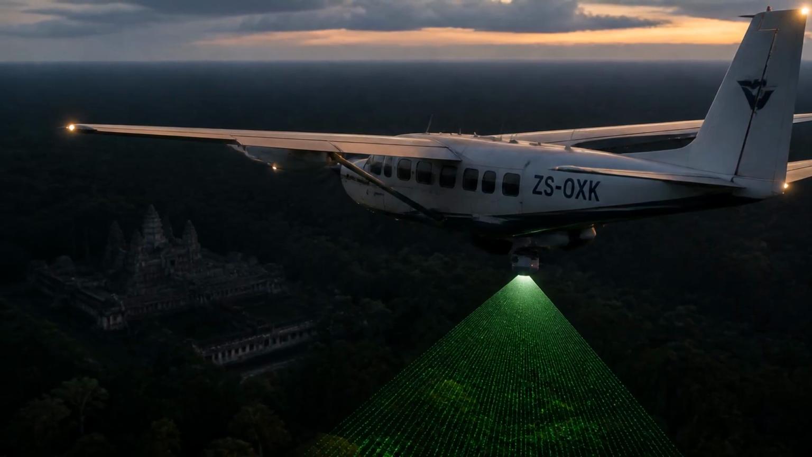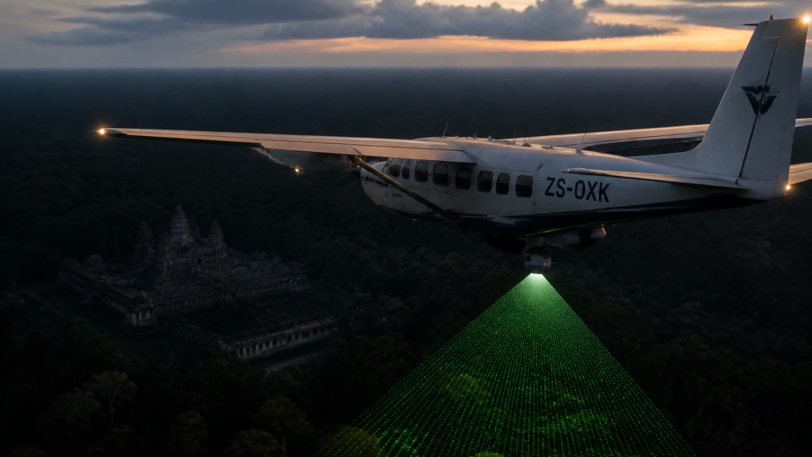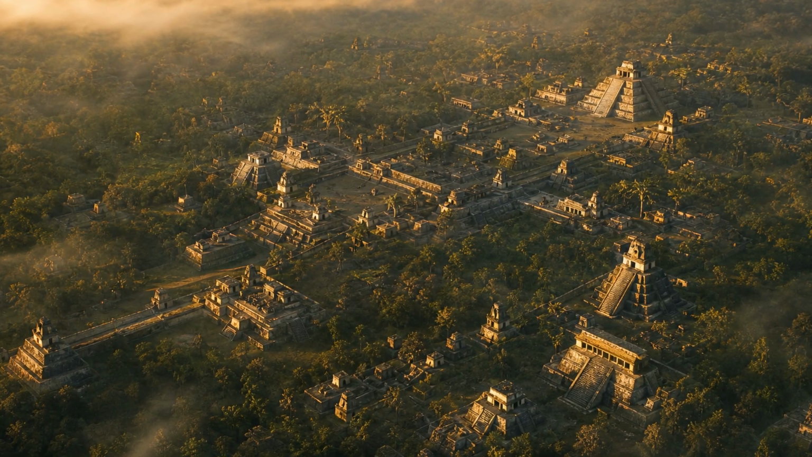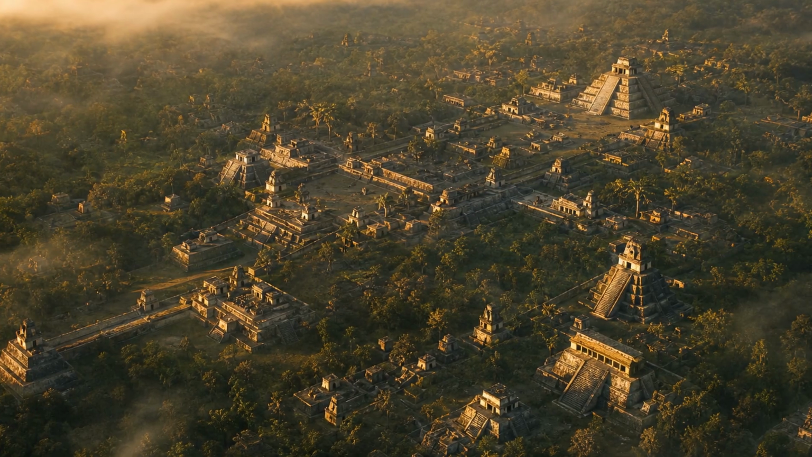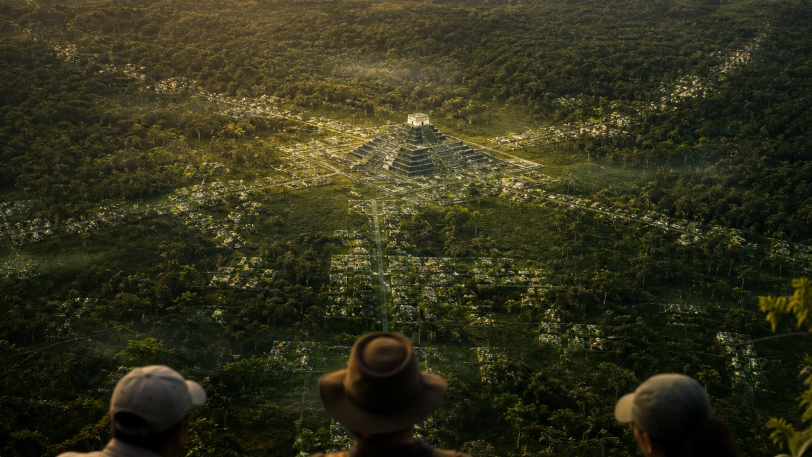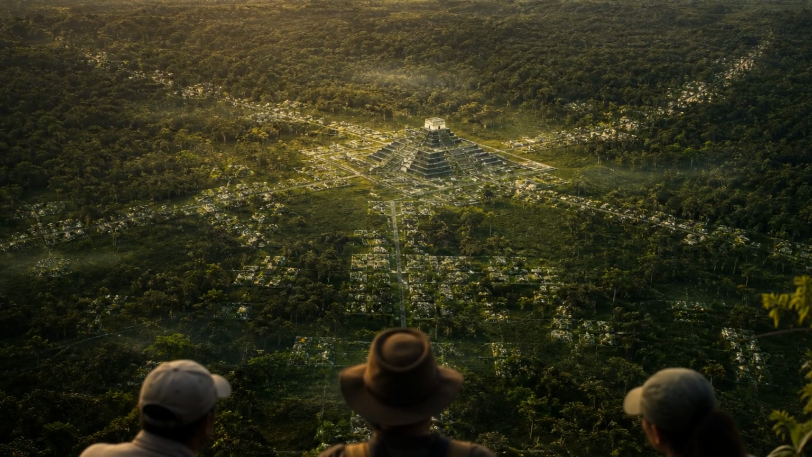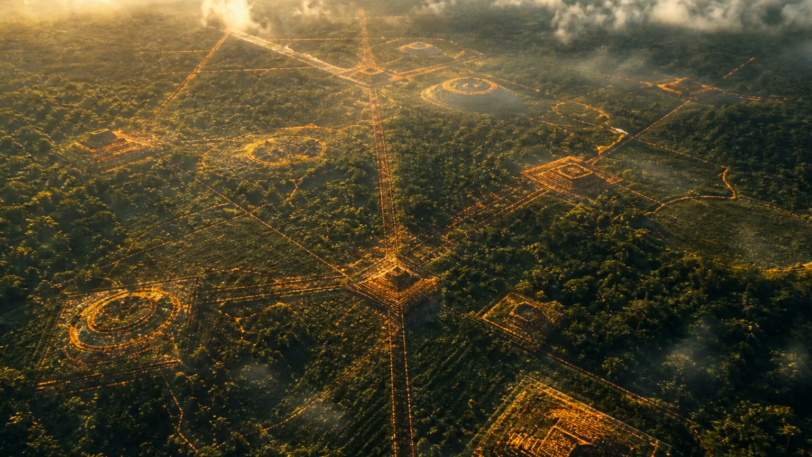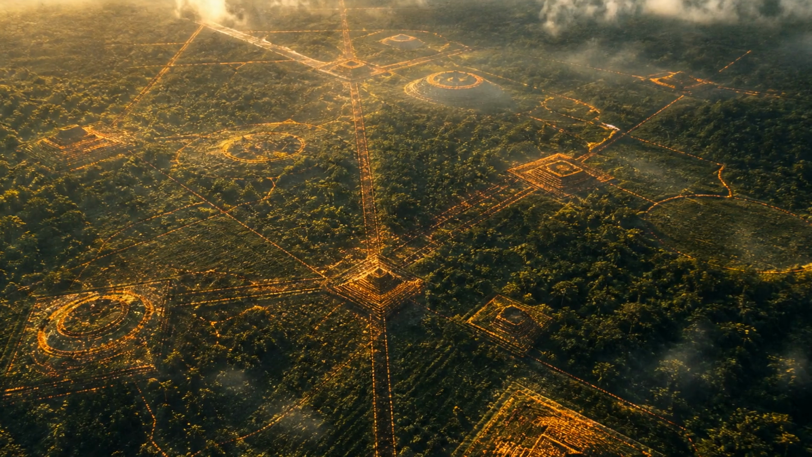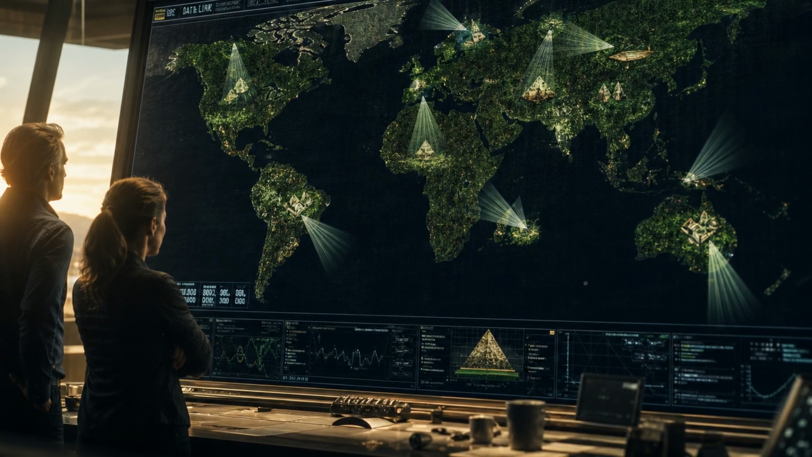Here is the part that should keep you up at night. Angkor was found because someone thought to fly lasers over a forest that everyone assumed had already given up its secrets. It hadn't. And Angkor is not alone. The same technology is now stripping the canopy off jungles across the globe. In the forests of Guatemala and Mexico, LiDAR has revealed tens of thousands of previously unknown Maya structures. Causeways, pyramids, and field systems, hidden for over 1,000 years. In the Amazon, it has exposed entire lost urban networks that textbooks said could never have existed there.